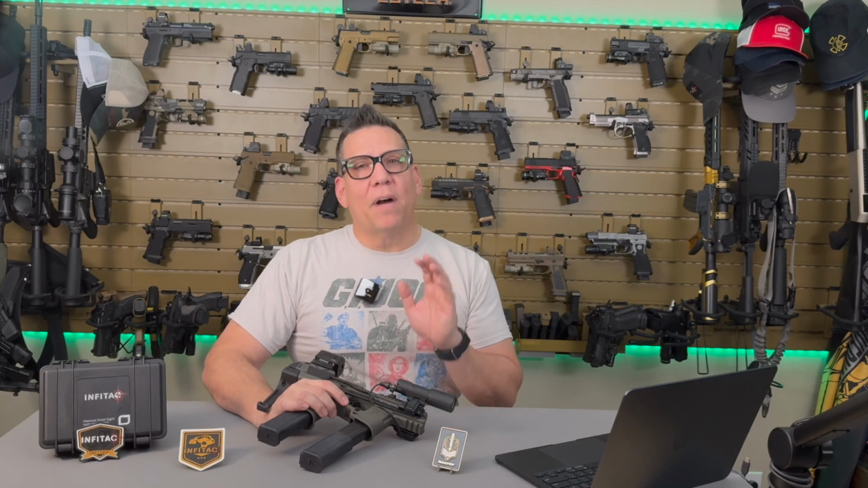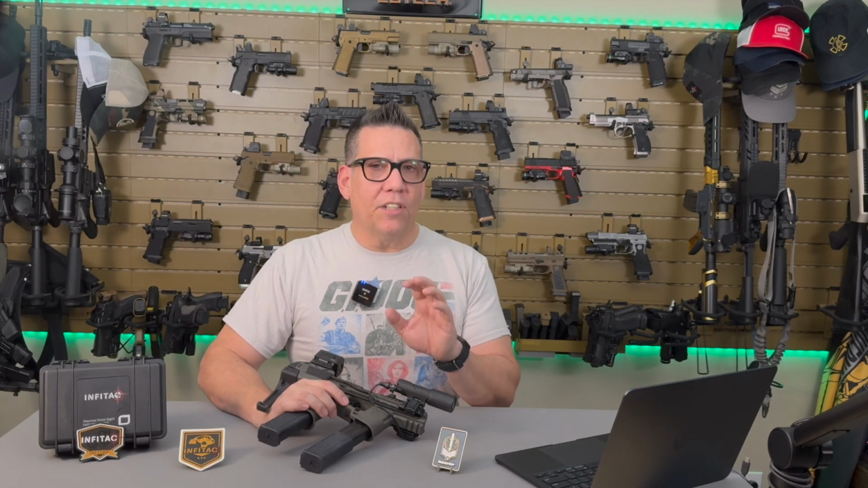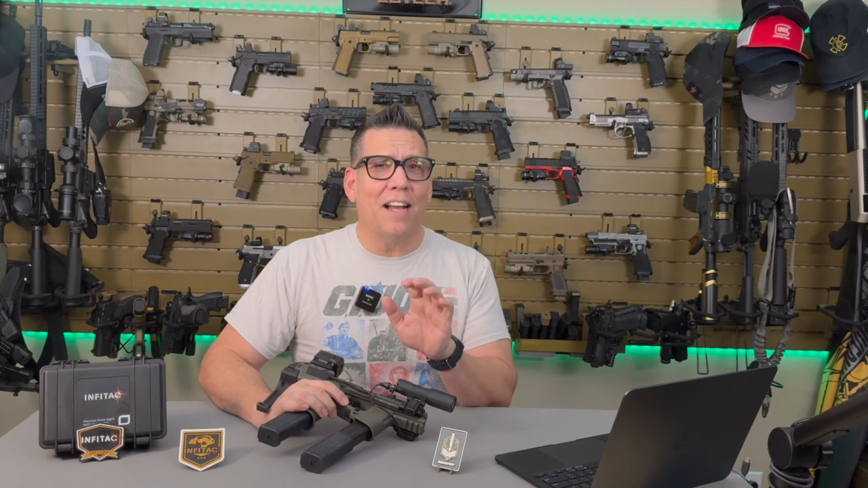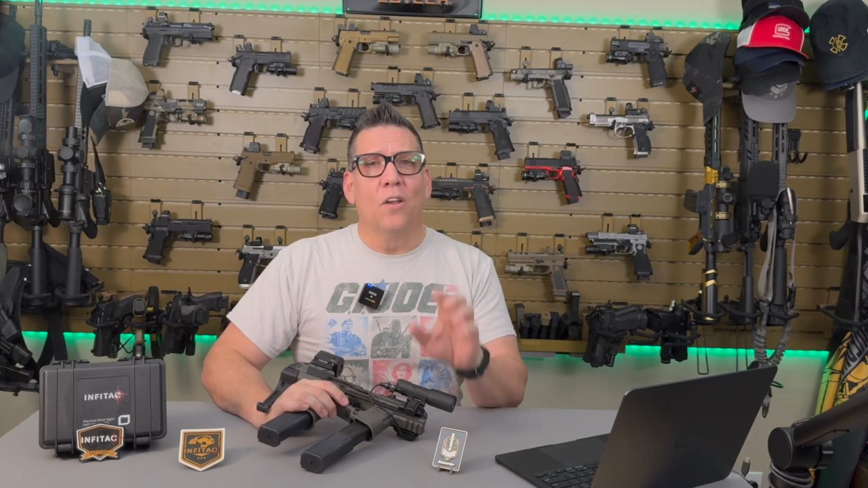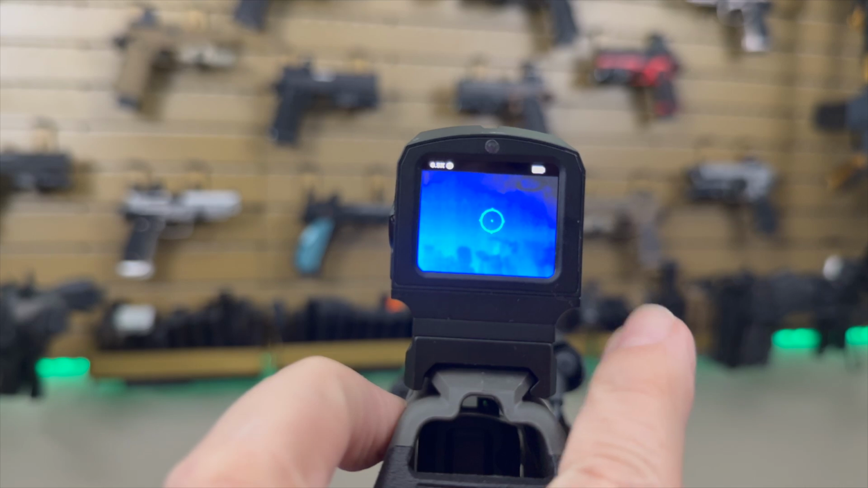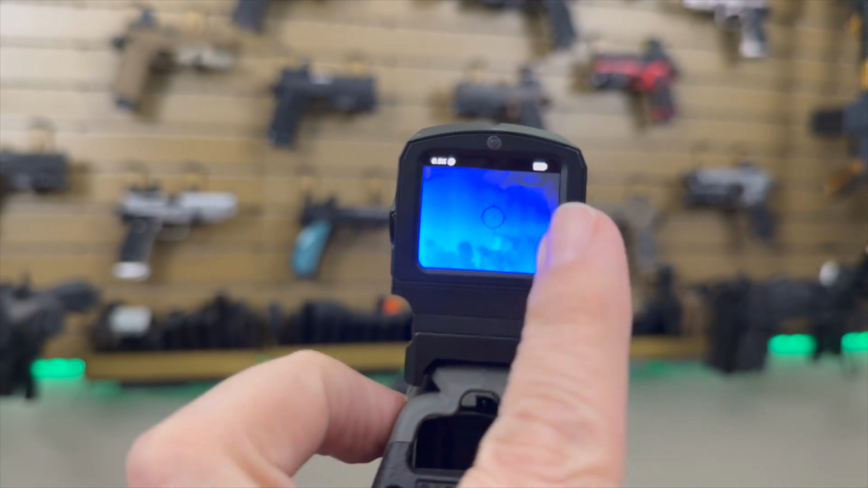Now, let's talk about the customization options. The FMP13 offers 3 reticle patterns: a simple dot, a simple circle with a dot, and a large circle with a dot. I'll talk more about the MOAs here in a second. You can also select between 4 reticle colors: green, red, black, or white, so you can tailor the reticle to your preferences or the environmental conditions.